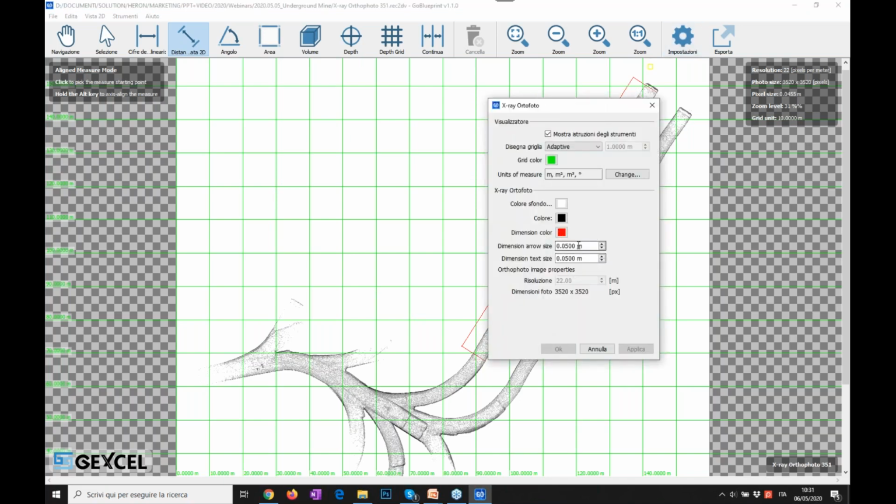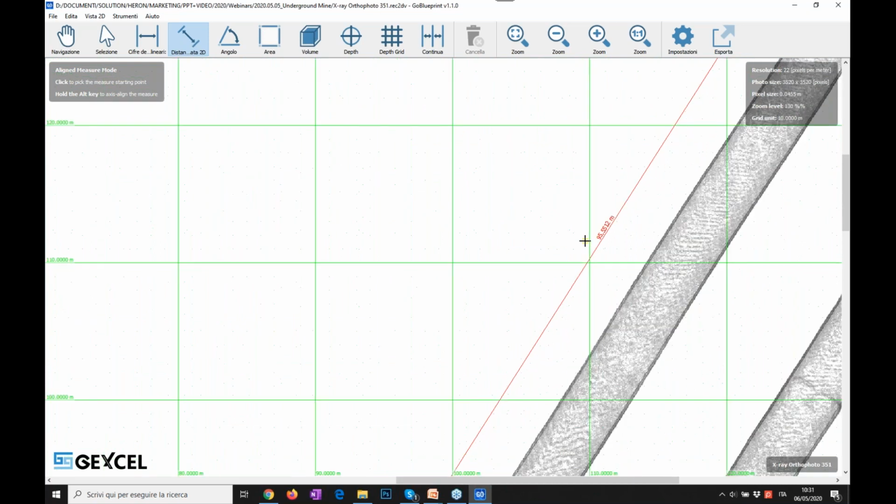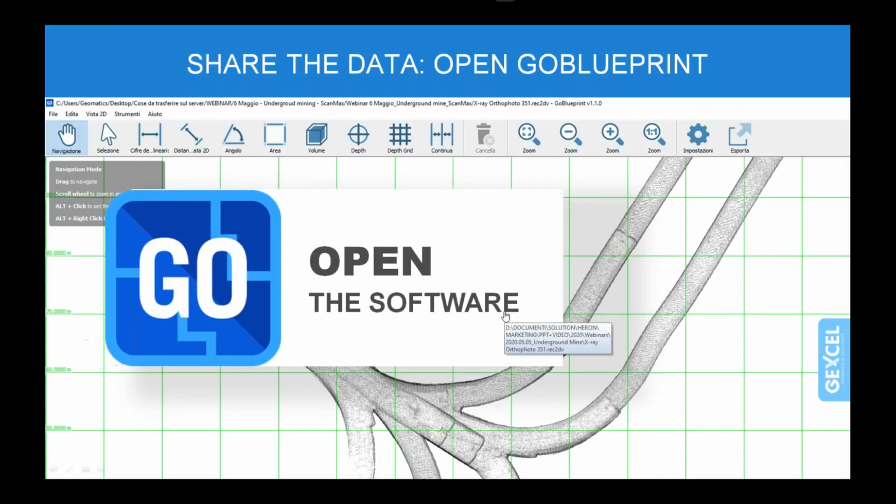There are several parameters that you can check and change, for example, the dimension of the text. You can take angular measurements, or also area measurements, in a very easy and simple way. So it's a very user-friendly and, in my opinion, efficient instrument to navigate and to deliver your 2D data. Let me jump back to the presentation.